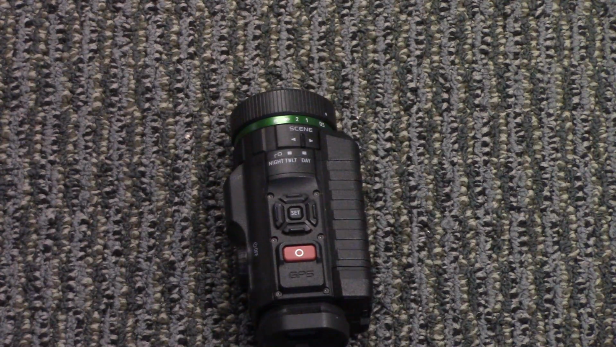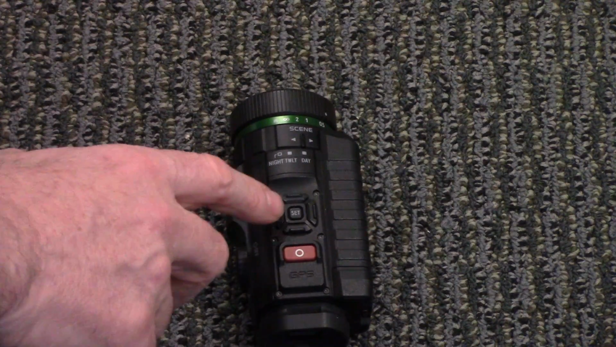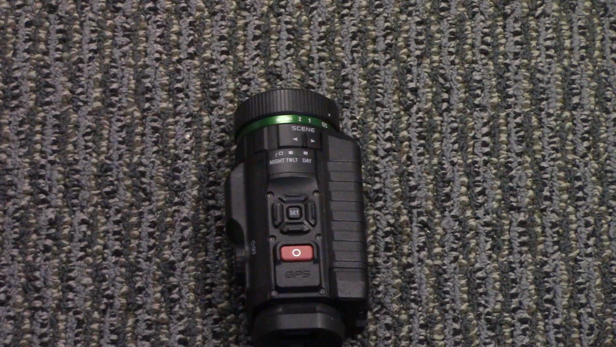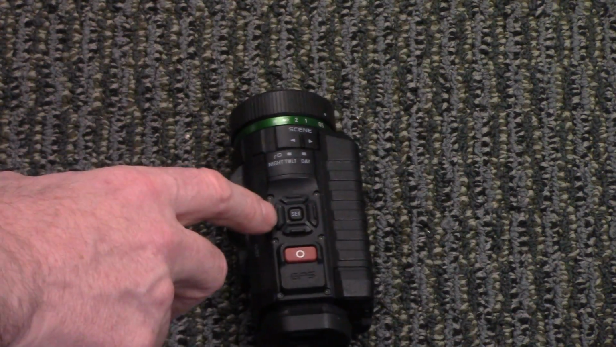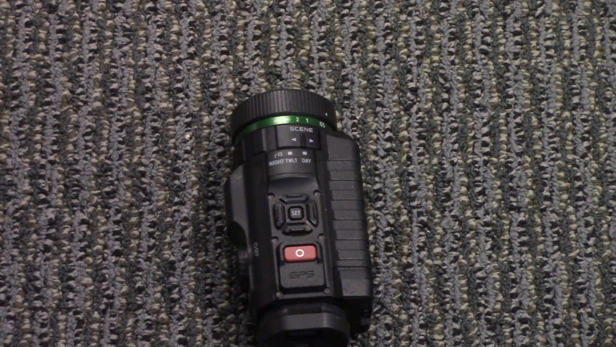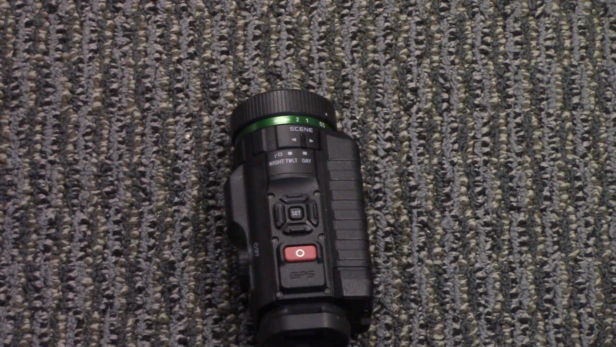Next down on the camera is right here, and this is basically your control buttons for when you're using the menus through the viewfinder and you want to move the cursor around, up, down, right, left, and that's basically the set button to select what you want. This button here, the red button, you use that for snapping a still picture or turning your video off or on.